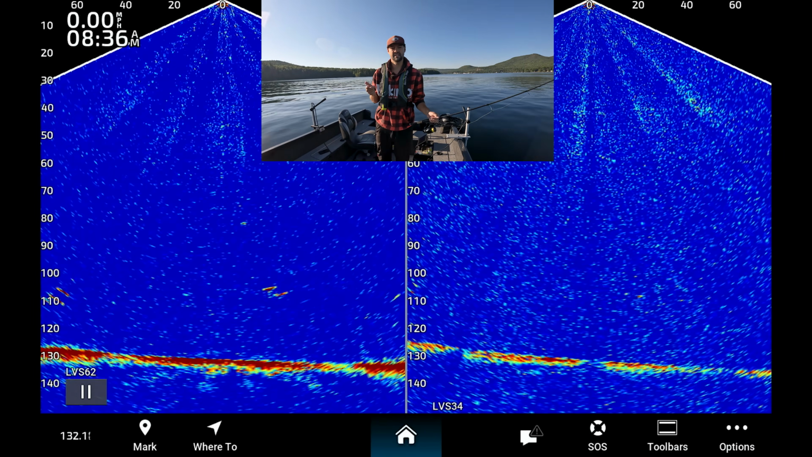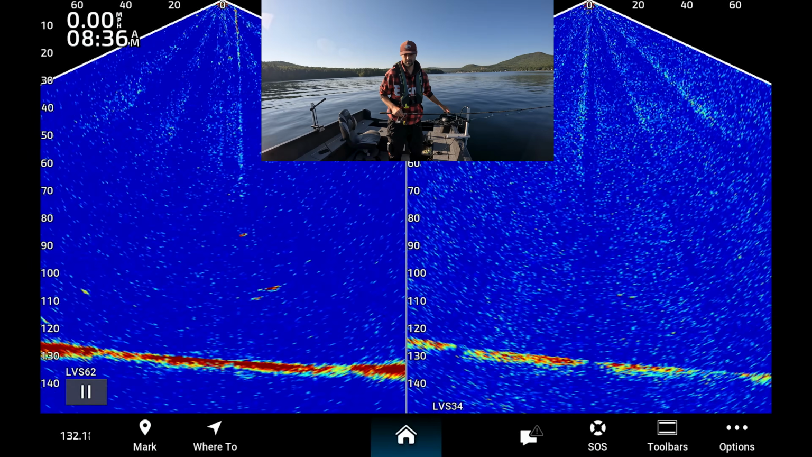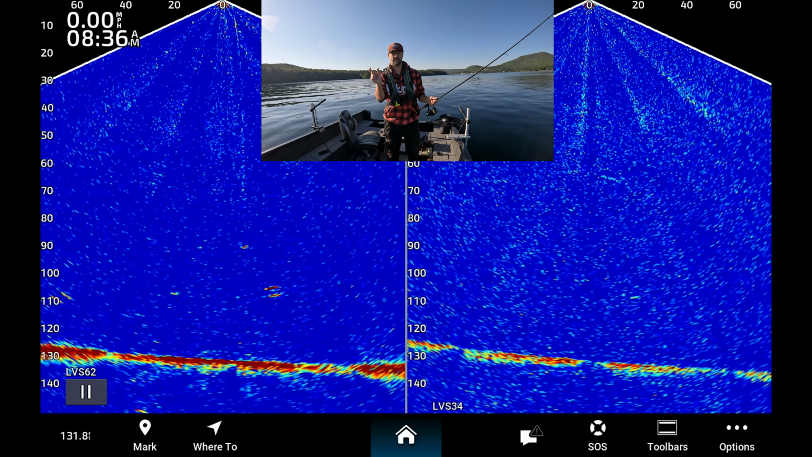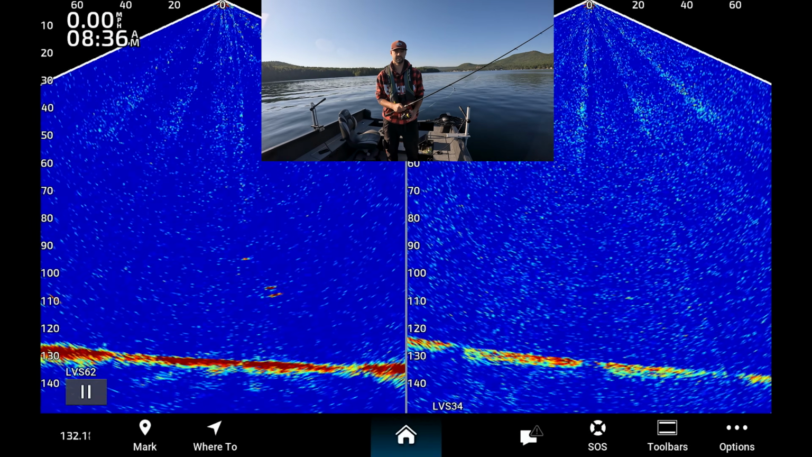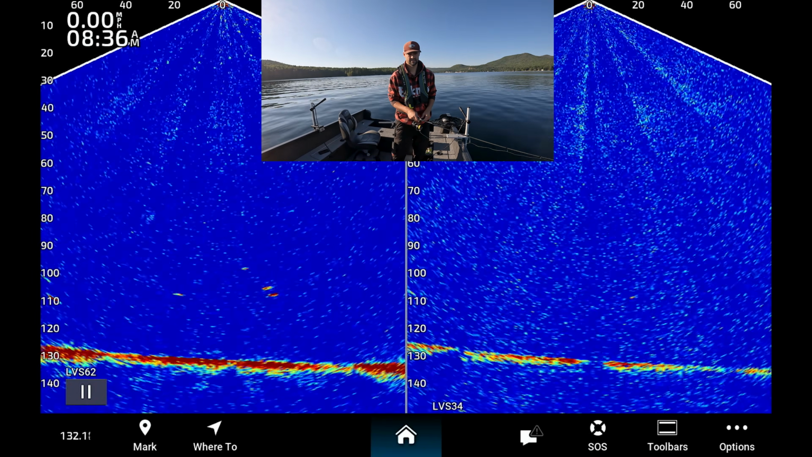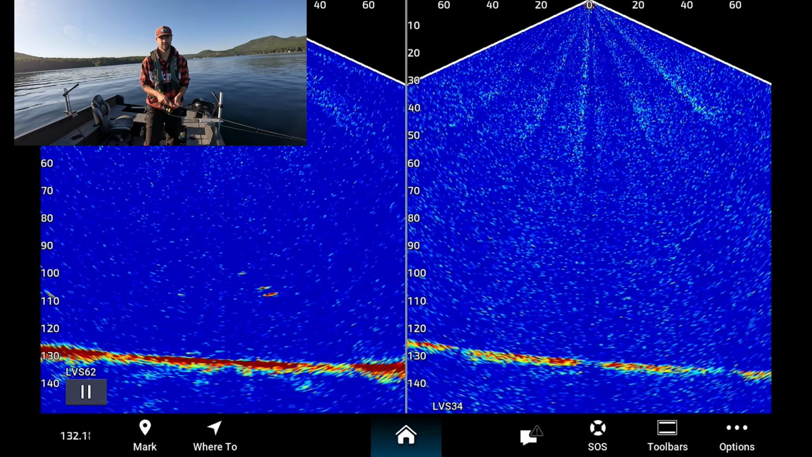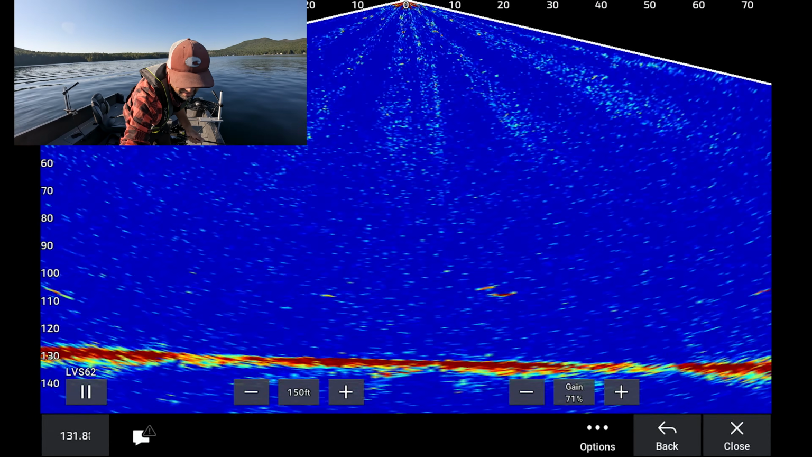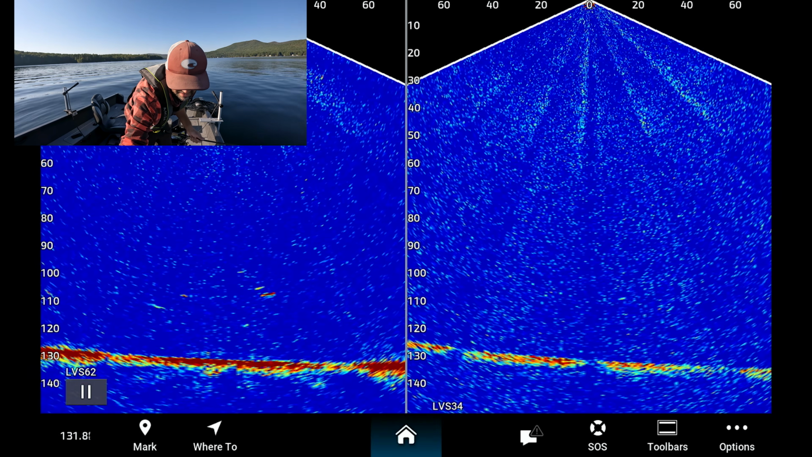Now, I can't even see my jig on Livescope Plus. I can see the fish. My jig's really, really tiny. It's only like 2.5, 3 inches, not even. And the goal is to just see these fish chase my jig. So I want to stop above them, like this one right here. I got a pair of them sitting right next to me. And I'll point them out here. 1, 2, 3, 4 Lakers.